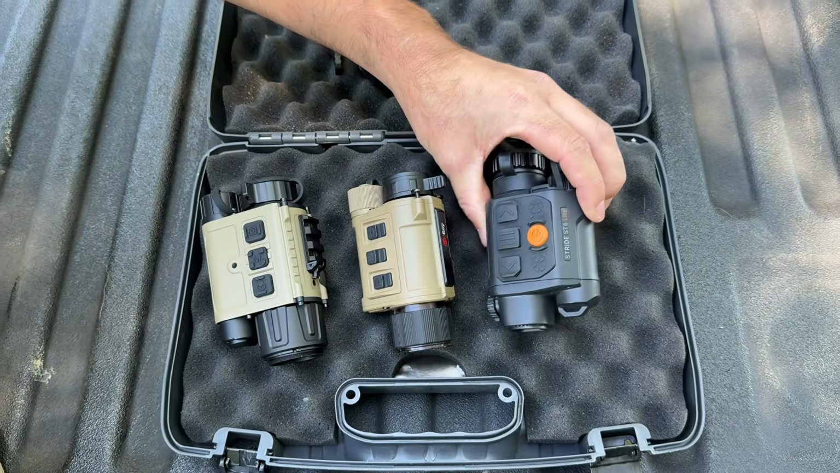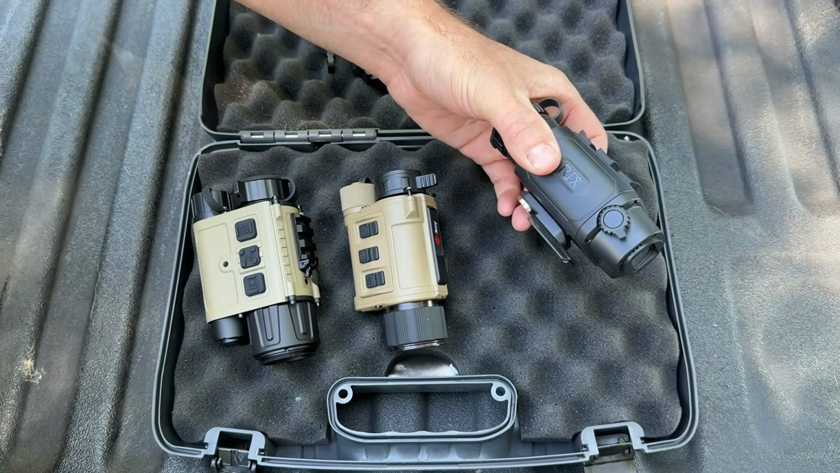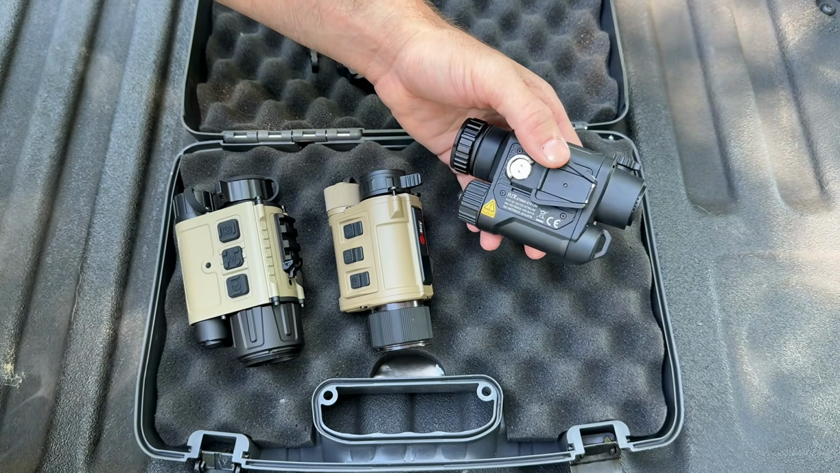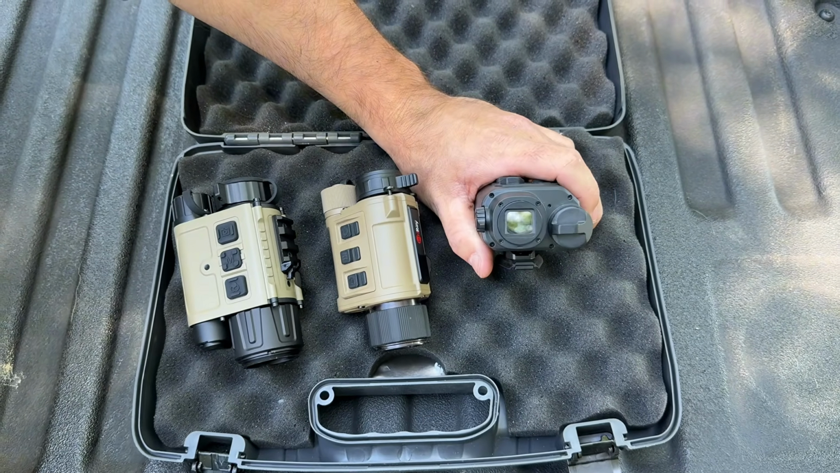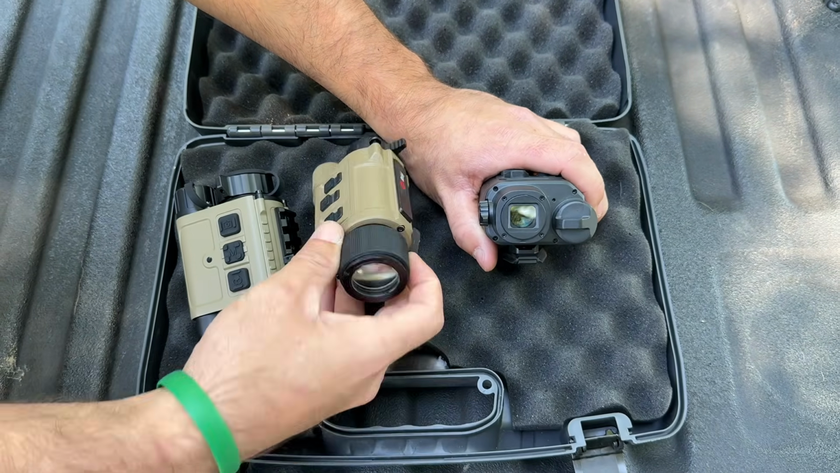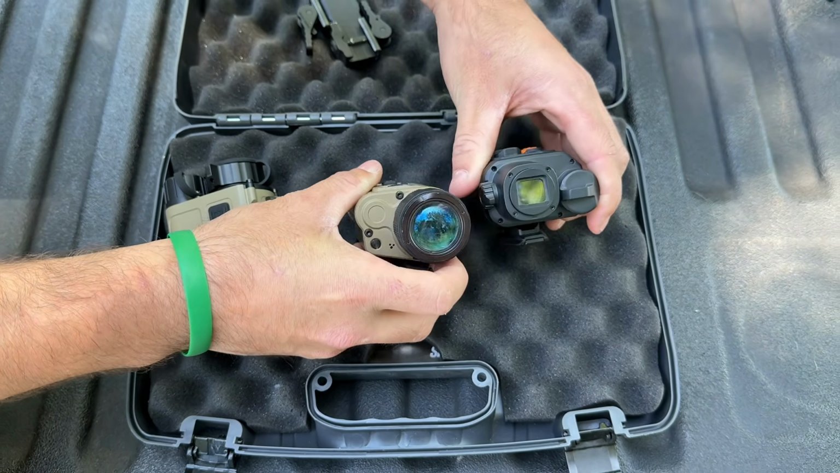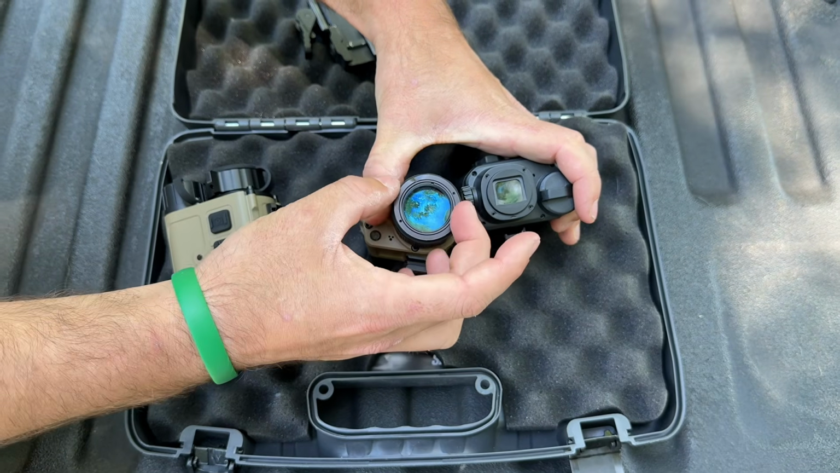Starting off with the Rix ST6 Lite, I would say overall, great helmet unit. If you guys are looking for a dedicated helmet unit, that is what this is for. You cannot use it as a clip-on in front of a scope, or at least from what I've seen. My only issue with this unit, as you can see, is how small this eyepiece is. Comparing it to the RH25, you can see a massive difference there. Now, of course, this unit is normally on your face.